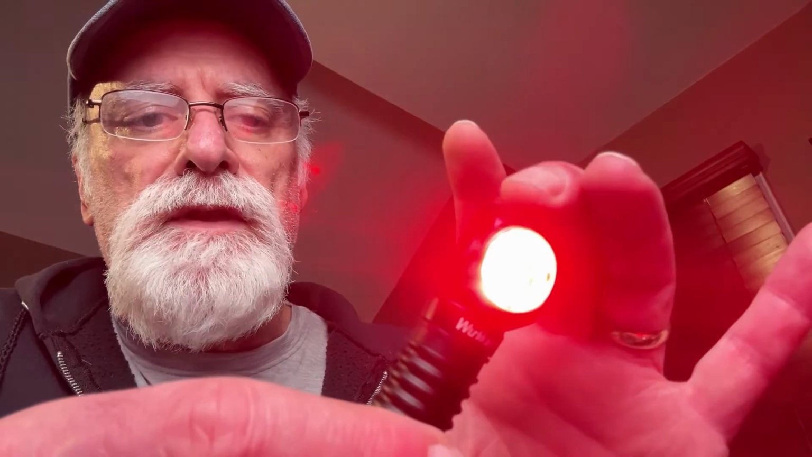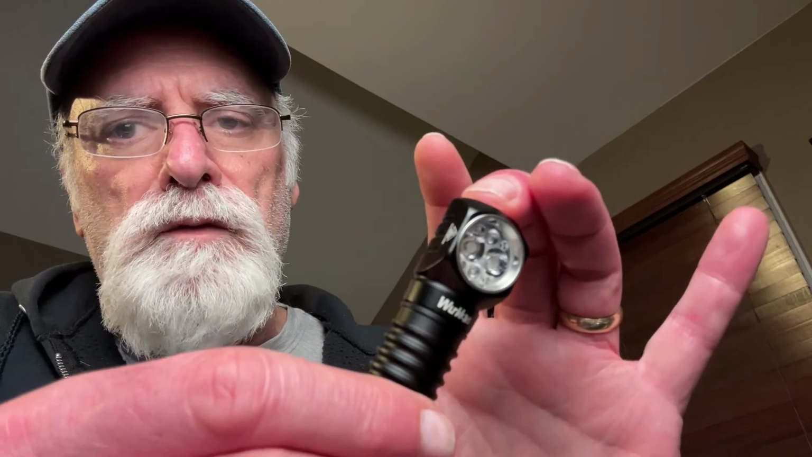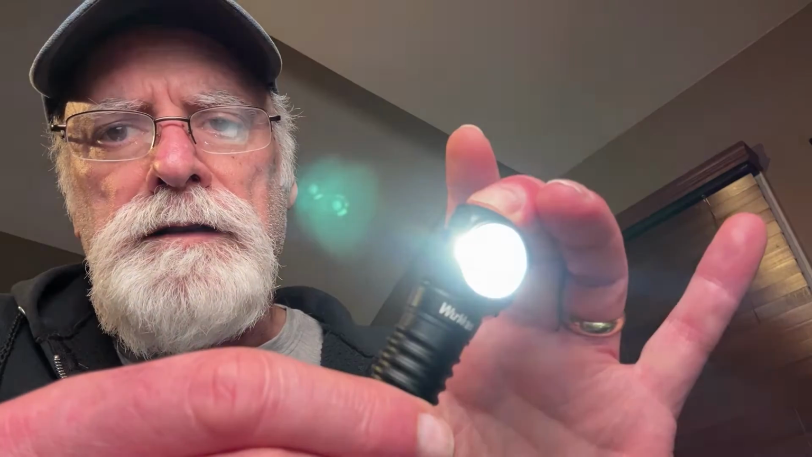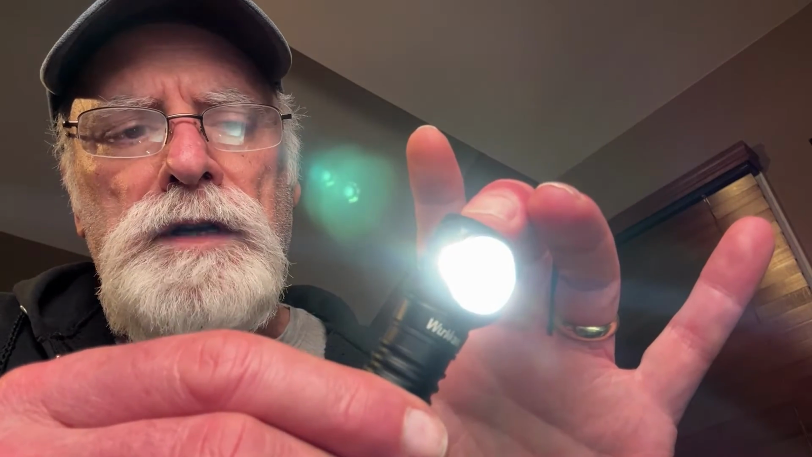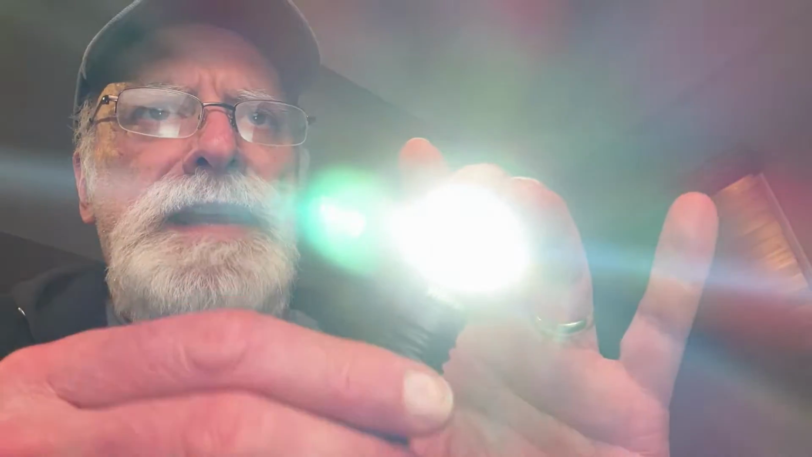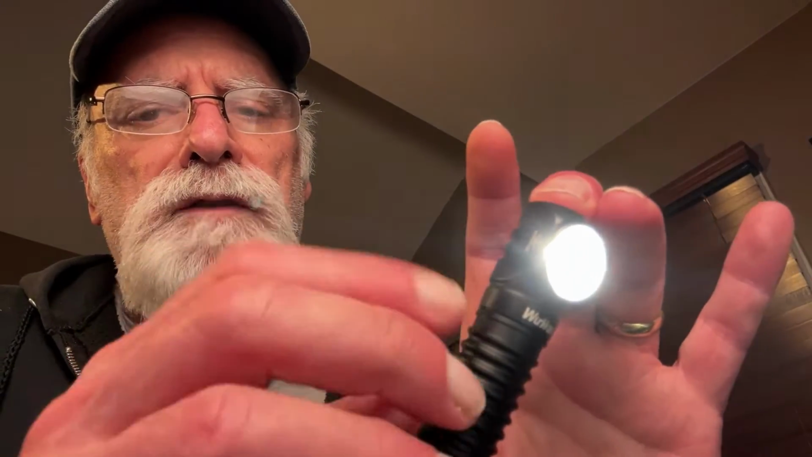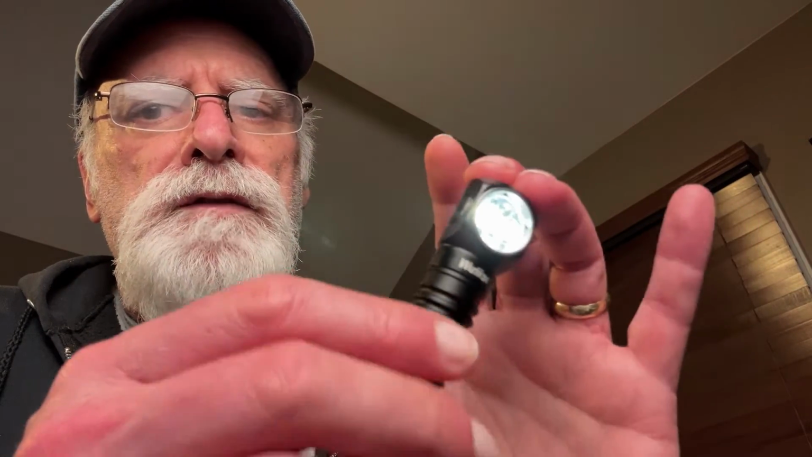If you want to get back to the regular mode, let me drop this back again. You just do the 1 click and it'll start you through that cycle. 1, 2, 3, 1, 2, 3. So there's 3 of the regular light variations. And then if you go 1, 2, it takes it up to, not strobe, it takes you up to turbo, and that puts you in the 850 lumen mode. It'll stay that way for about a minute and then drop down to 300 lumens, which is the high level on this particular flashlight. And it'll also give you, right now I'm in moonlight mode, which is about 2 lumens.